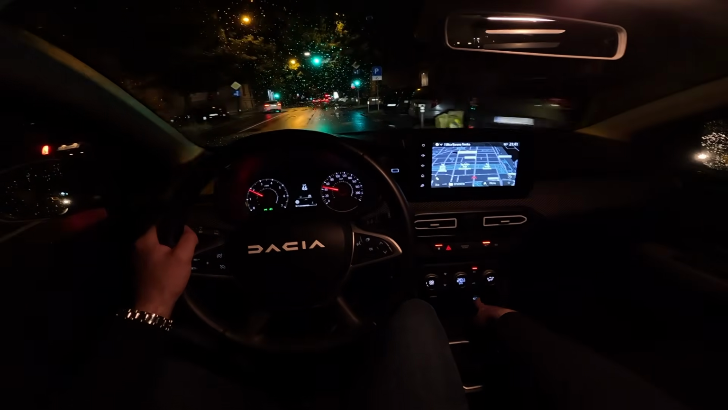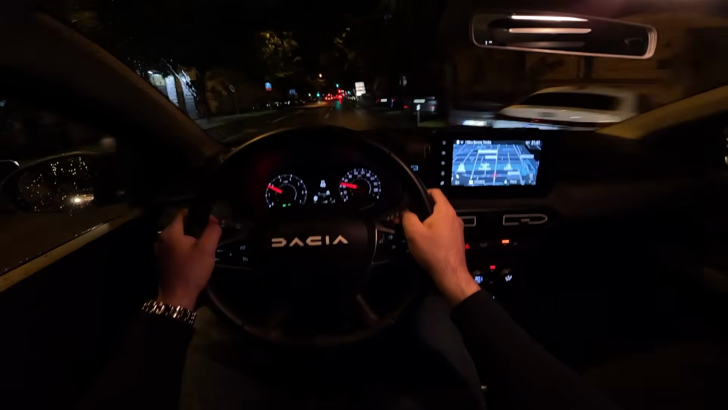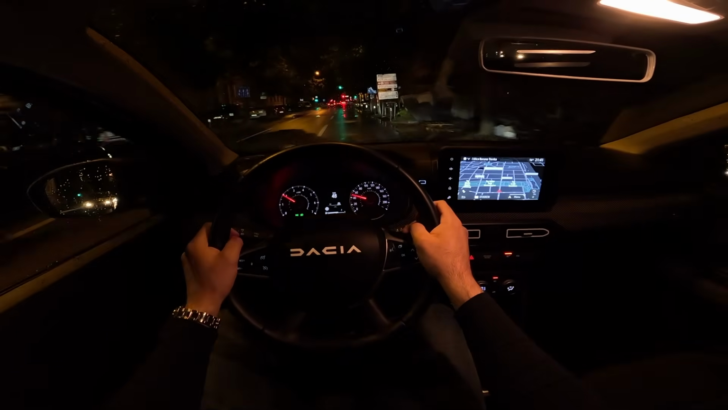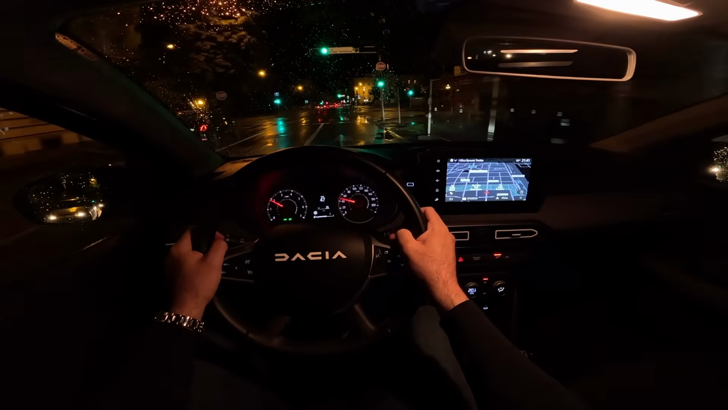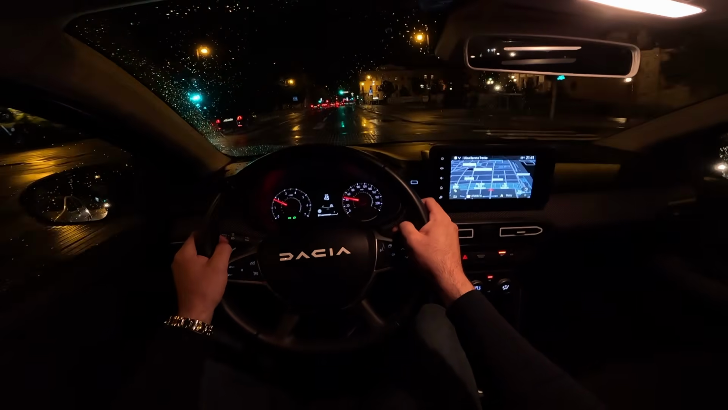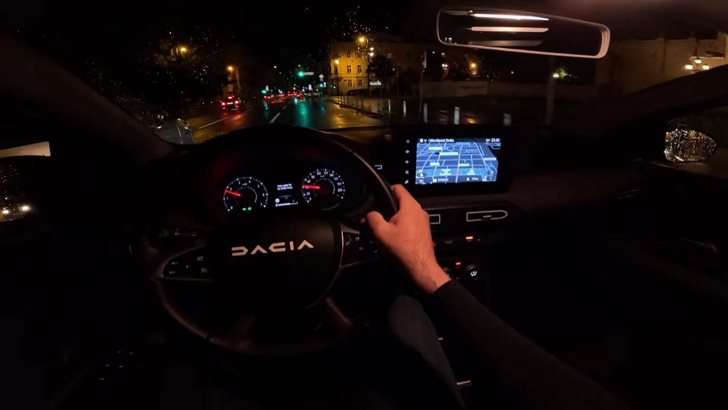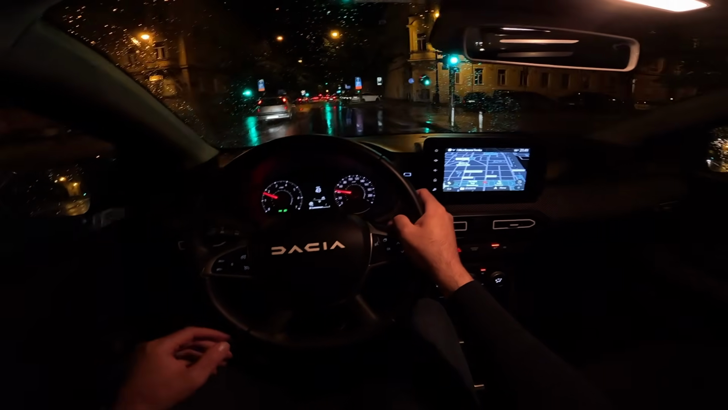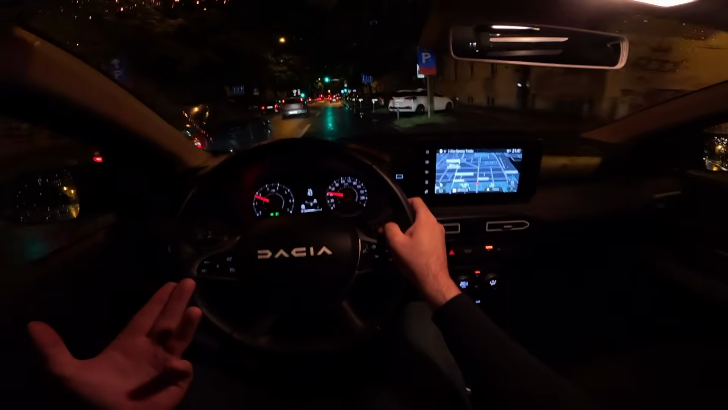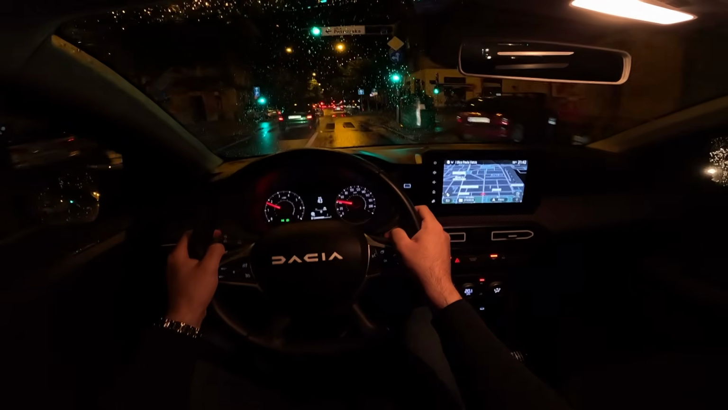There's also the USB-C port here in the lower section. And then next to the LPG button, there is the My Safety Perso button. So now I've selected it. So as you may know, mandatory by law for all new cars in Europe is to have the speed warning.